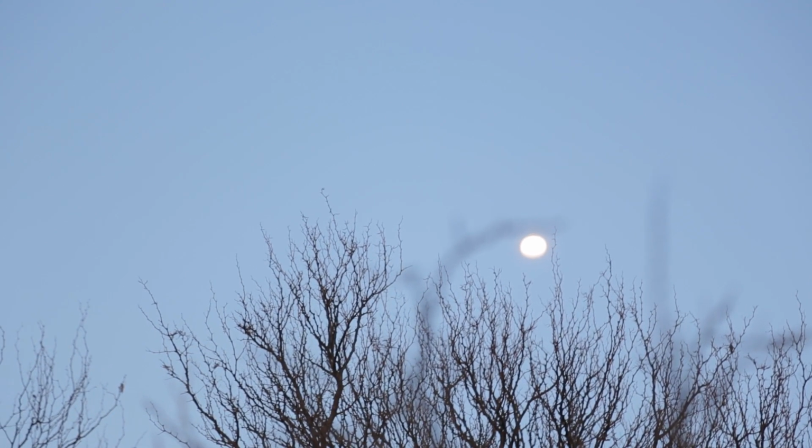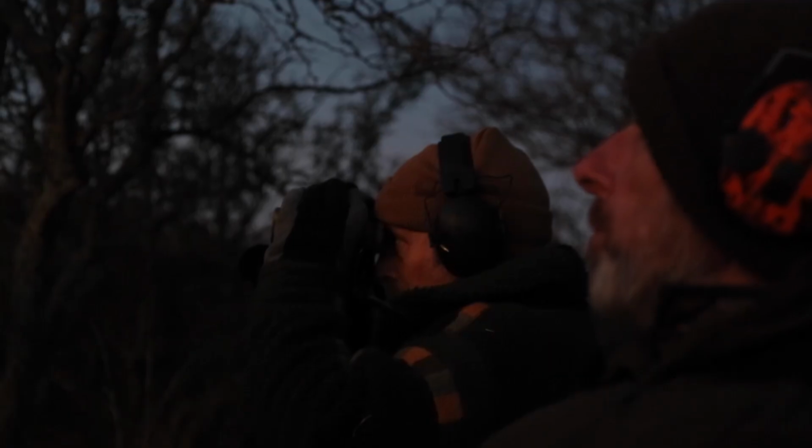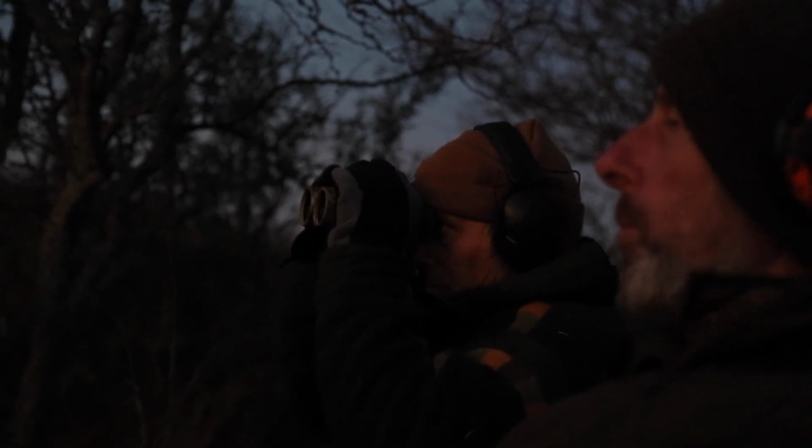The full moon on display will make life easier. We can spot and record the action with Tim's Pulsar Axion Thermal, but he's shooting with a normal scope. Piggy silhouettes will help identify what's in front of them.